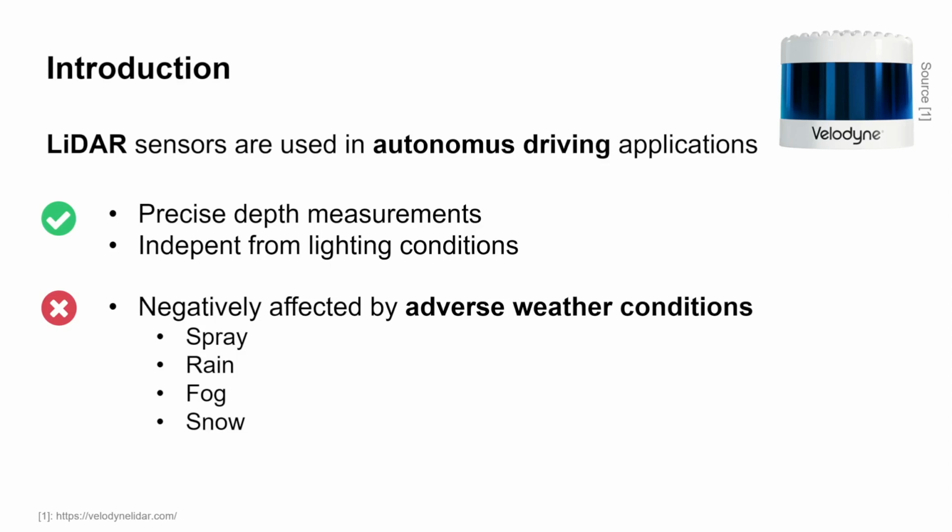LiDAR sensors are used in autonomous driving applications to perceive the environment. Their biggest advantage compared to, for example, camera and radars is that they provide precise depth measurements independent from the lighting conditions. They are, however, renowned to be negatively affected by adverse weather conditions like spray, rain, fog, and snow.